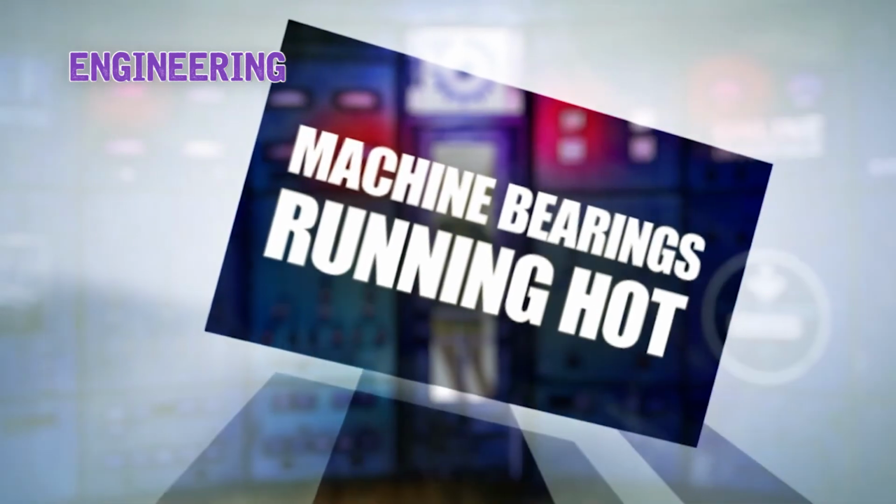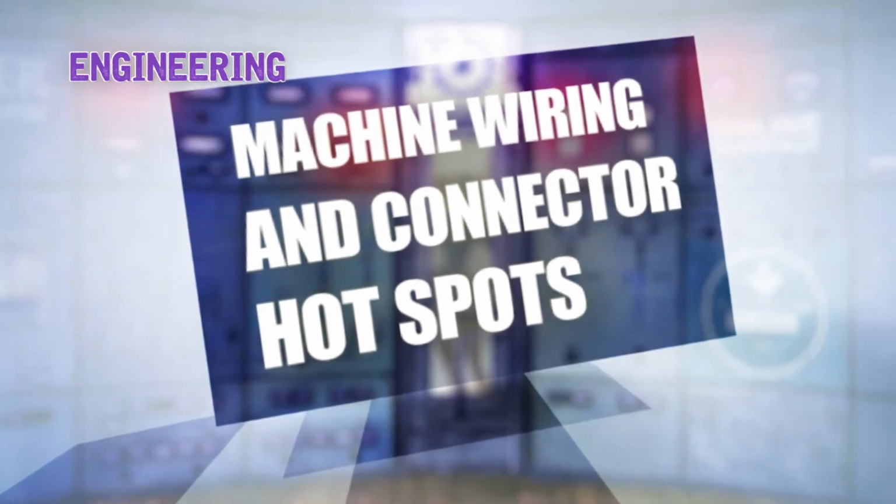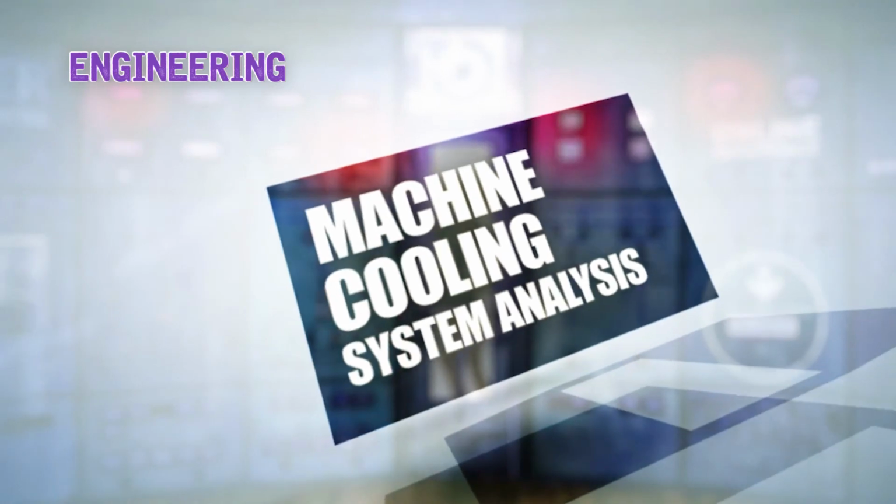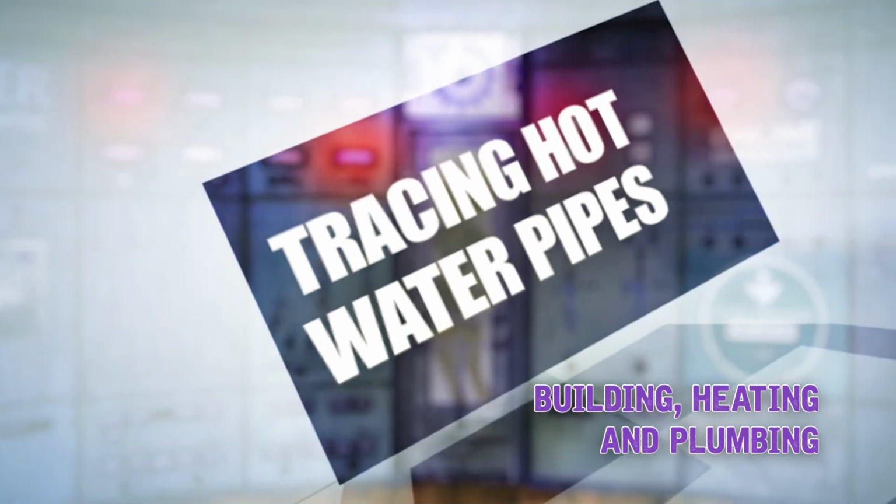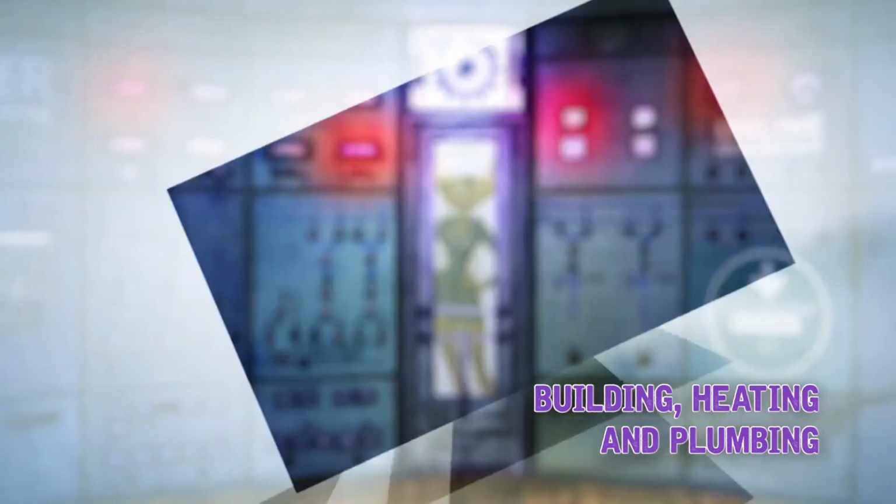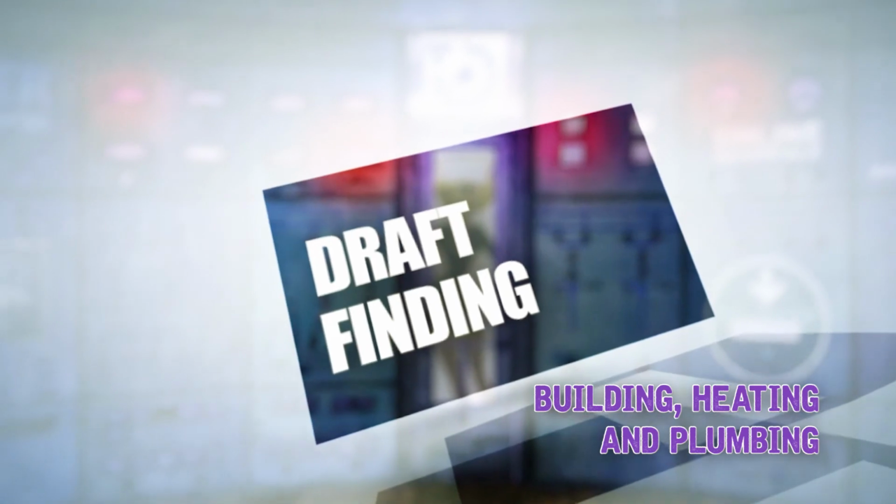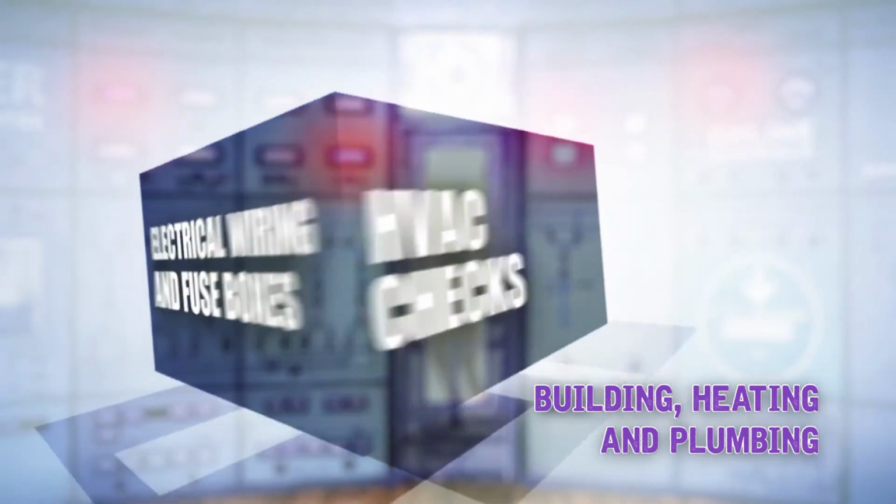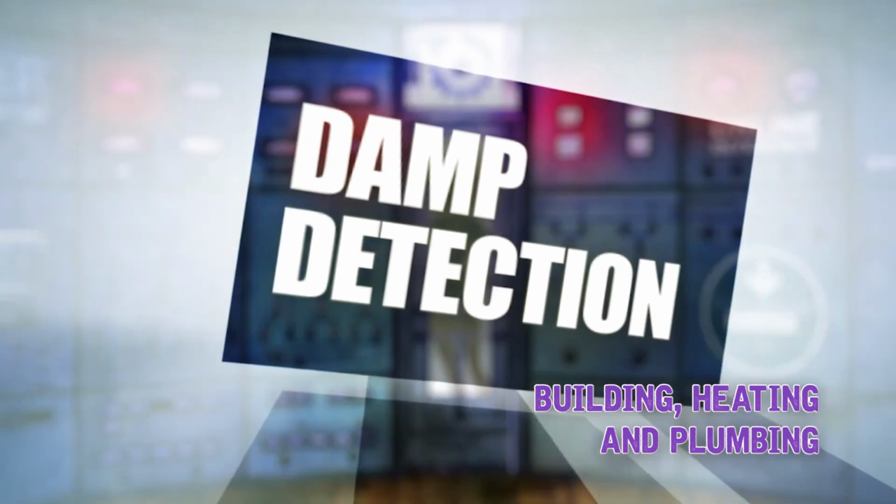engineering, machine bearings running hot, machine wiring and connector hotspots, machine cooling system analysis, building heating and plumbing, central heating system checks, tracing hot water pipes, radiator airlocks, HVAC system checks, draft finding, electrical wiring and fuse boxes, double glazing heat loss, damp detection.